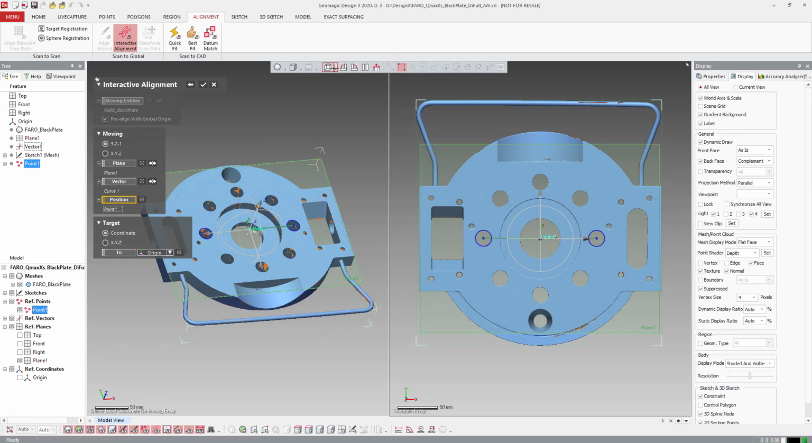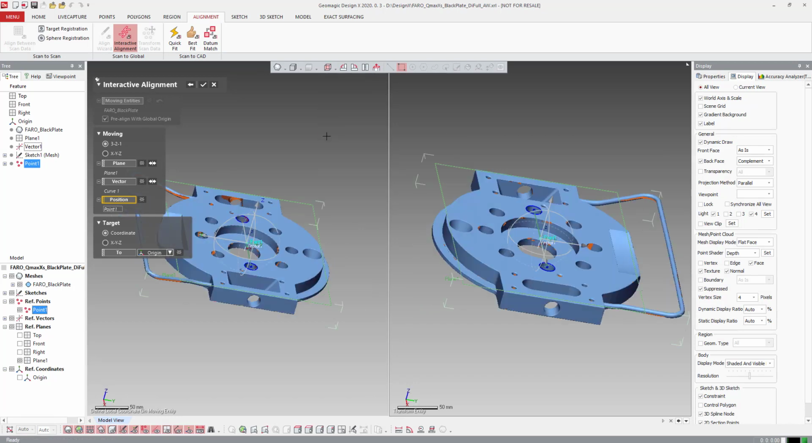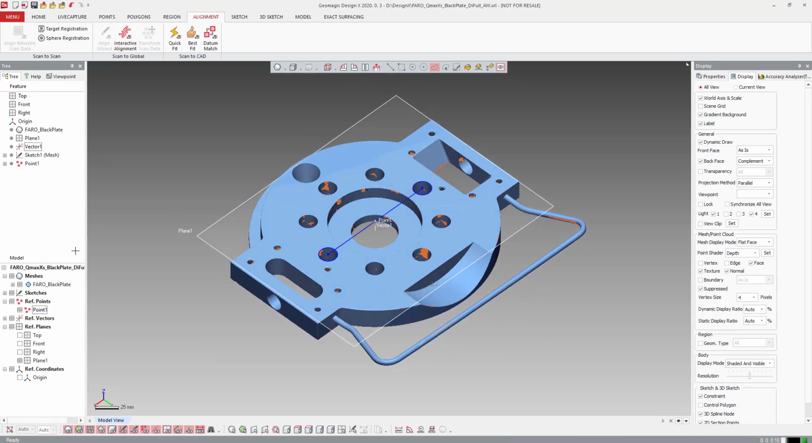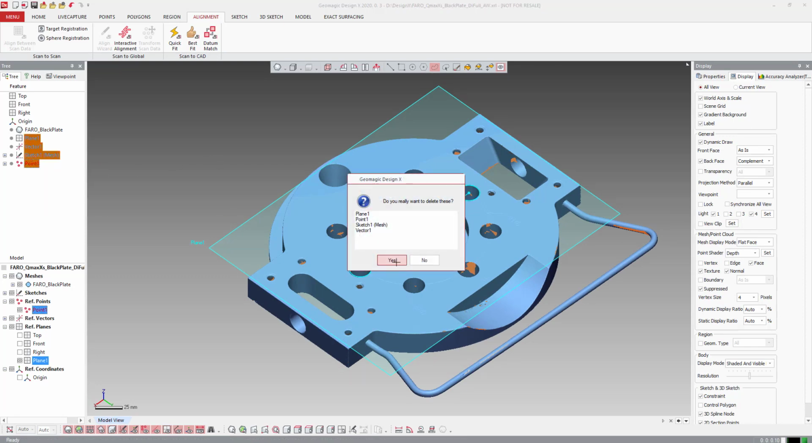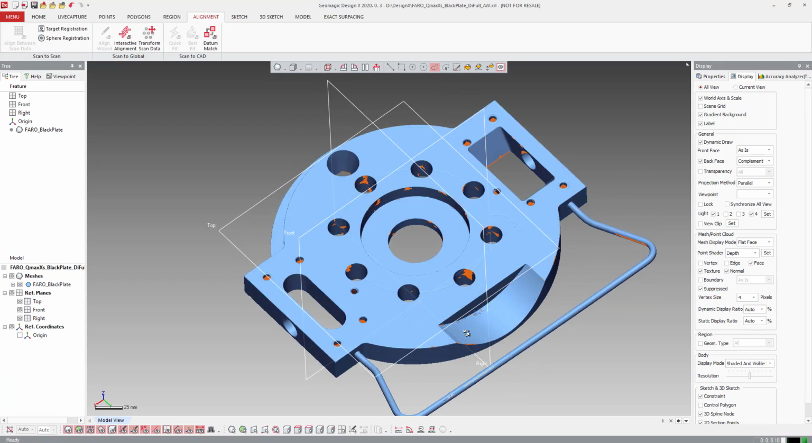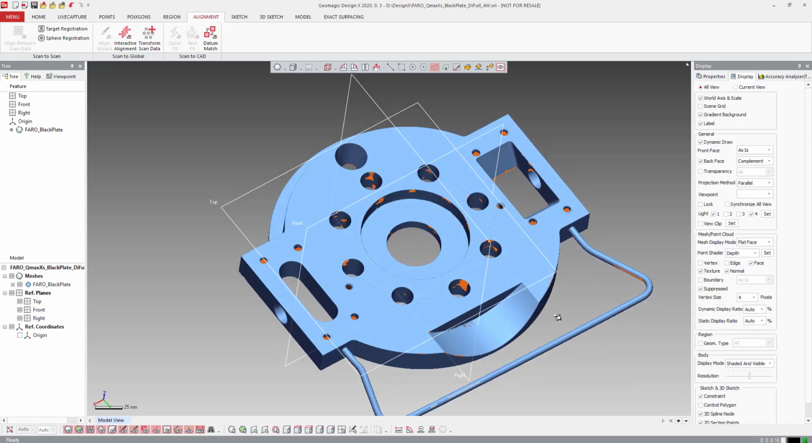So top, front, preview over here, ISO, make sure everything looks okay. And then if I want, I could suppress these, or we could just delete. So now we're lined up on the center bore with our holes, everything else in our coordinate system.